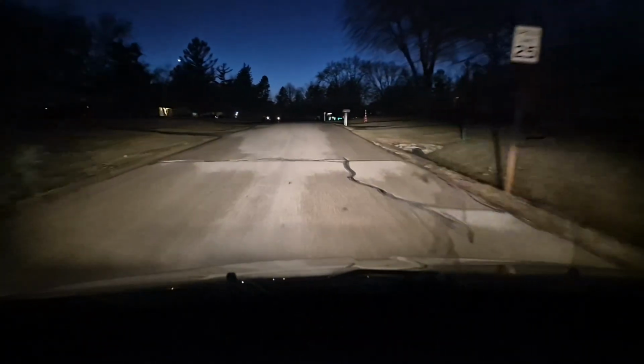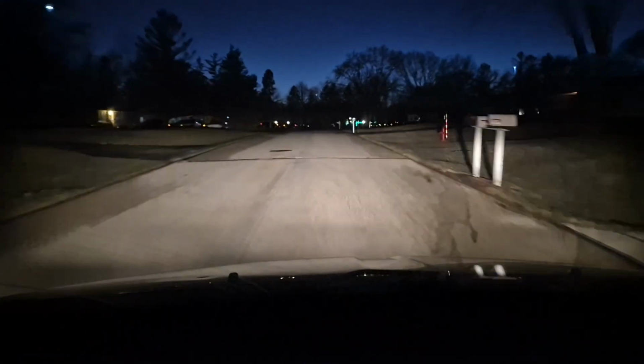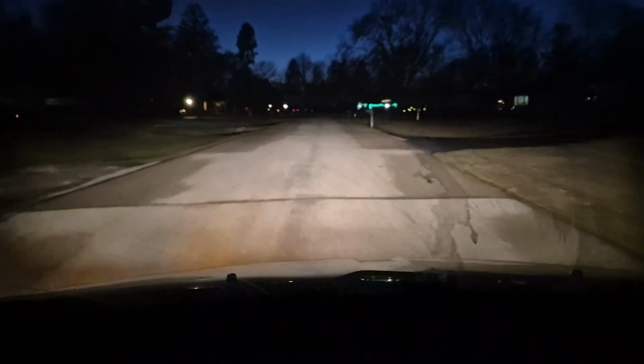And we're back on Glendale to the lovely house. And here we are, back home. Into our lovely little home. I'm going to move the car out. I don't feel like putting it back in the garage.